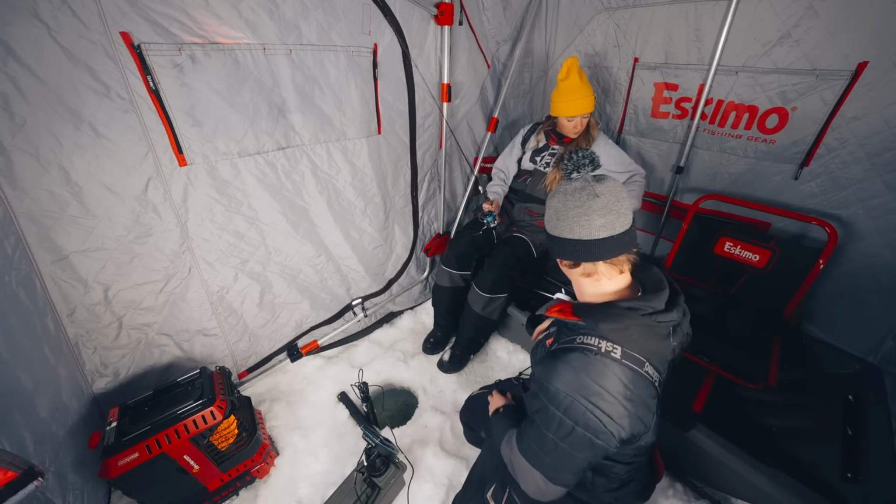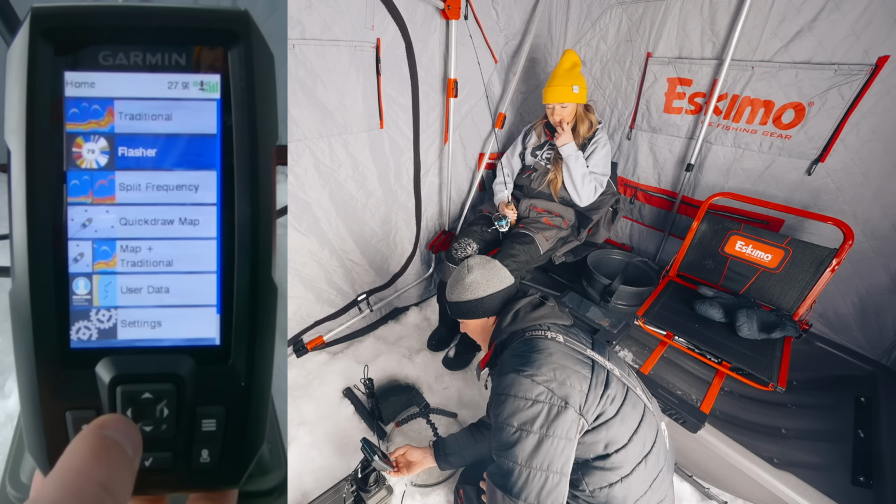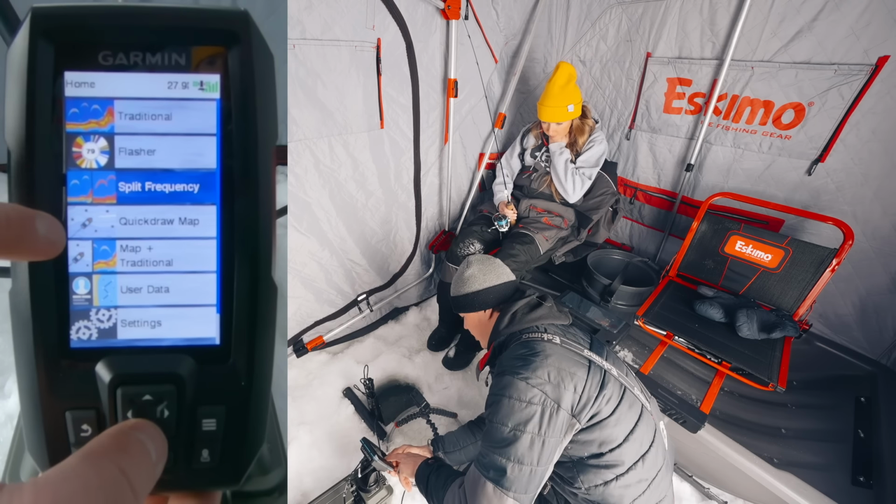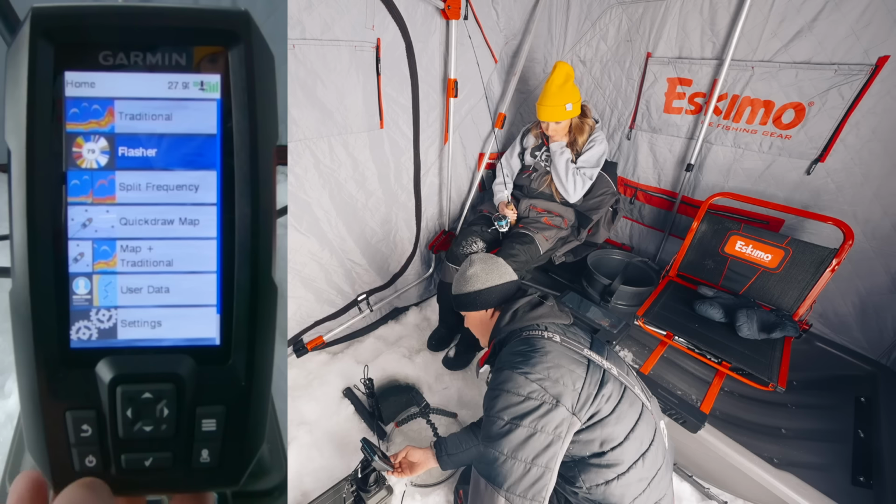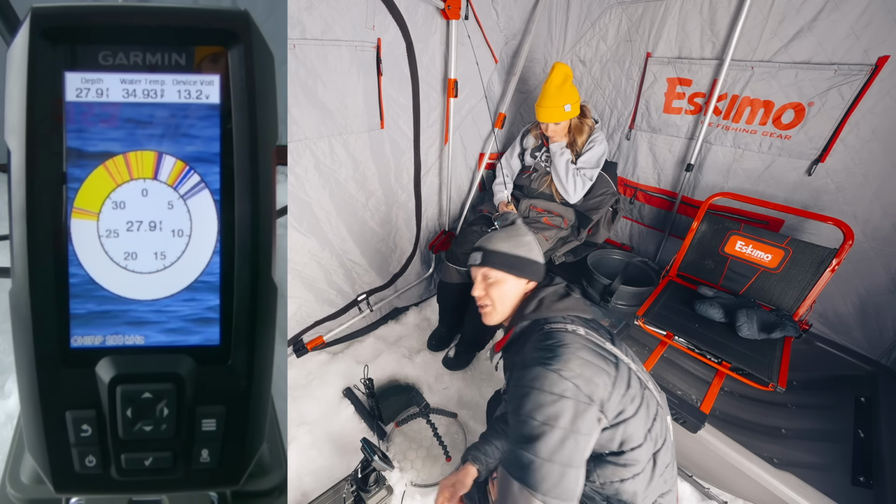Dinner bell is just nice for calling in fish. All right, so we're gonna just go into the menu there. We're gonna go back. So these are the settings you get right off the start. You got traditional, flasher, split screen, quick draw, that's like your auto charting, and then some settings and stuff. Right now we're gonna go to flasher mode to give us a real-time reading. We'll show you some of the other modes yet too, but nice color display.